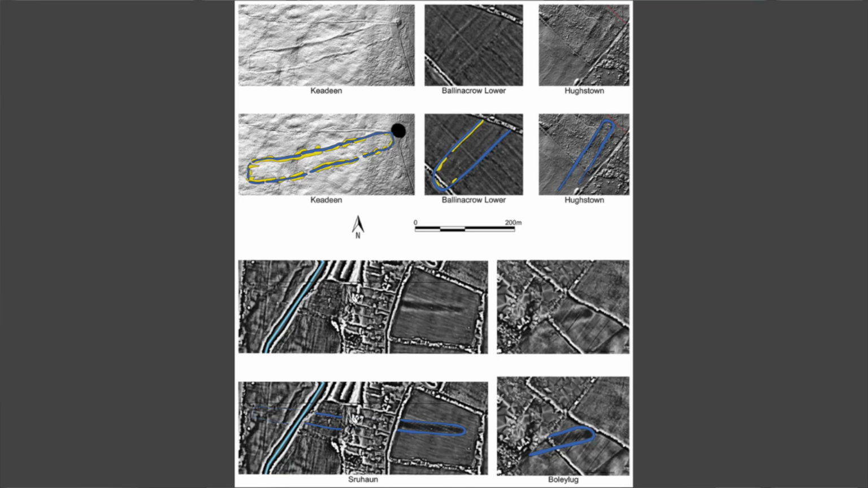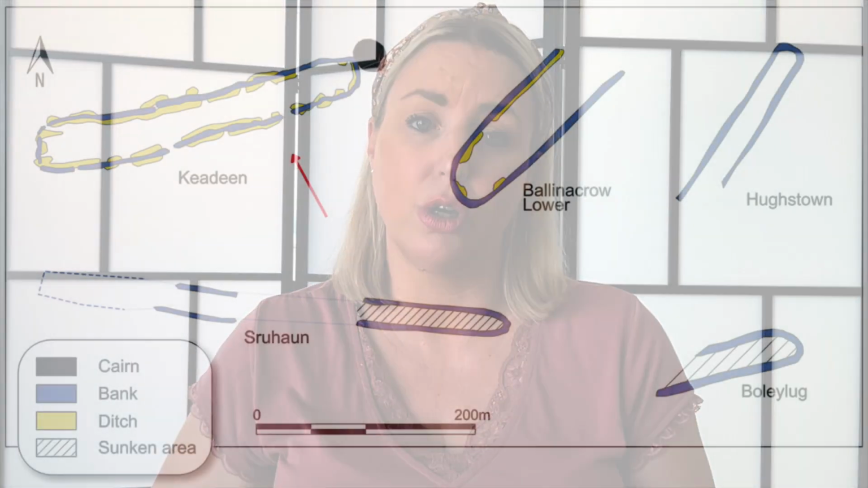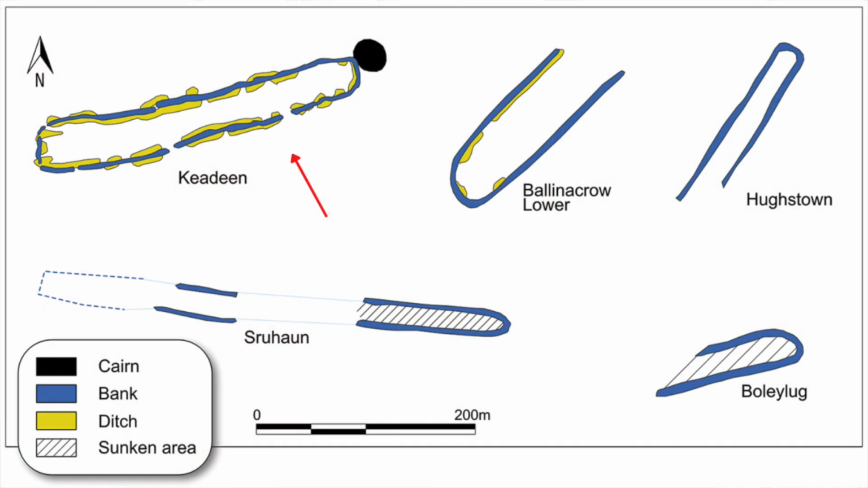After the Cursus monuments had been identified by LiDAR, they were visited on the ground as well. The most well-preserved Cursus was found on Keedeen Mountain, where a robbed-out cairn sits on the summit and on the northeastern corner of the Cursus. Measuring 303 metres in length and between 32 and 43 metres in width, the Cursus rises 131 metres along its course. Its earthen banks vary in height and width along the length of the Cursus. There is an internal ditch and the remnants of an external ditch.